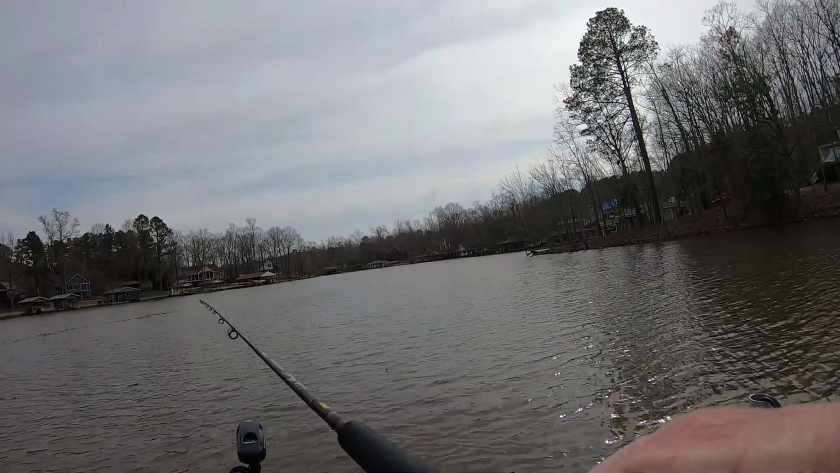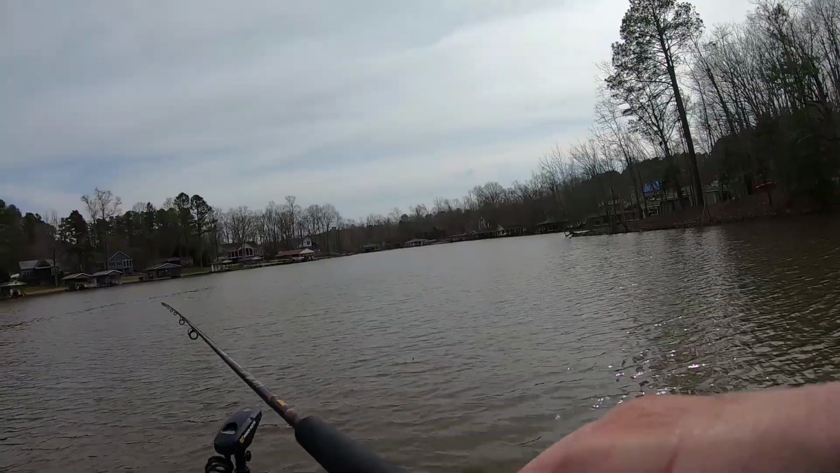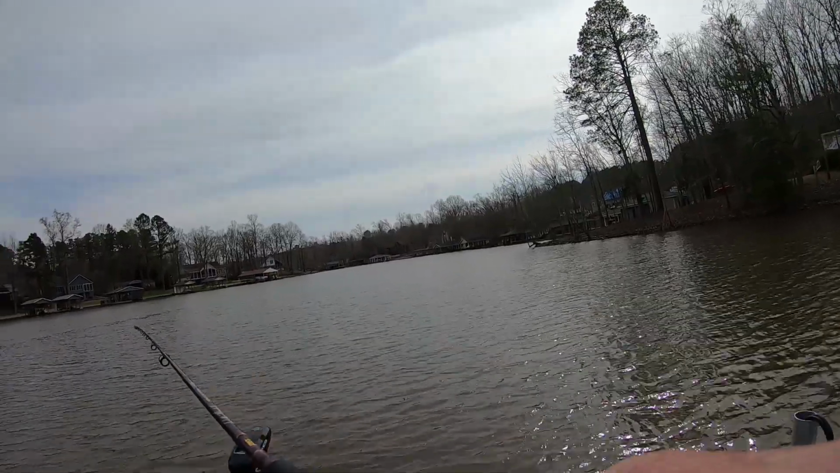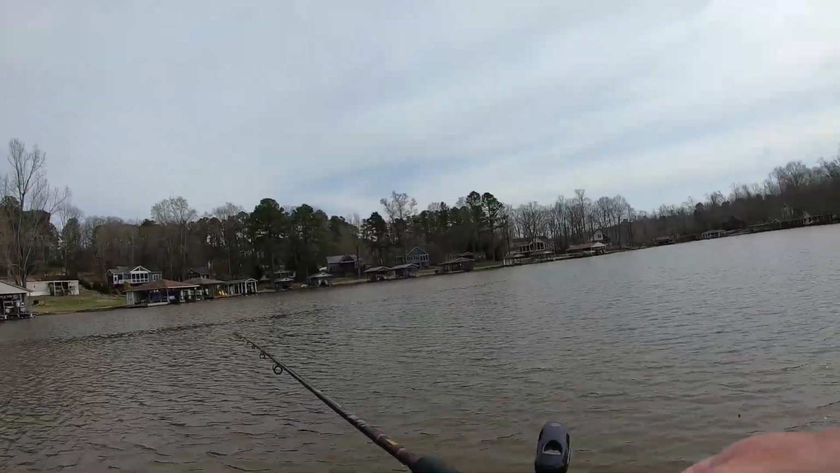Again, I'm just using the LiveScope to spot the fish and get a general area they're in a lot of times. It gives me a target to cast to. I mean, I could cast all around the boat, any direction.